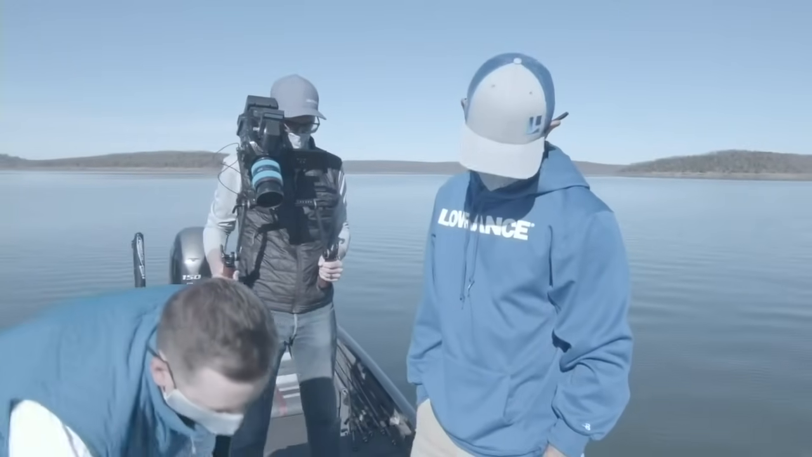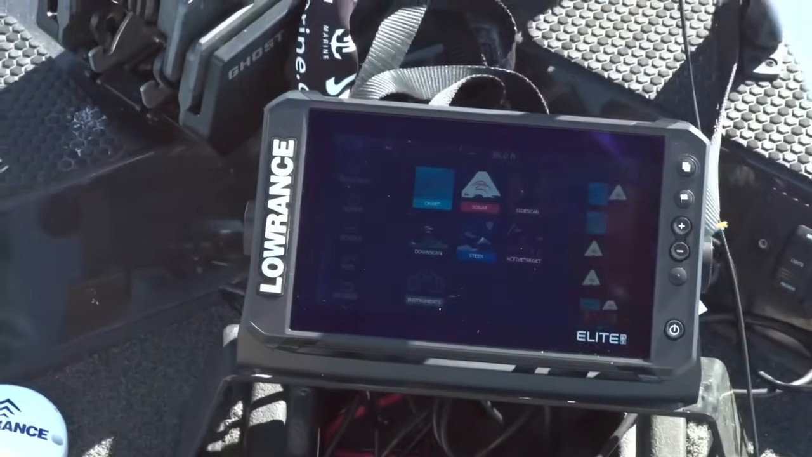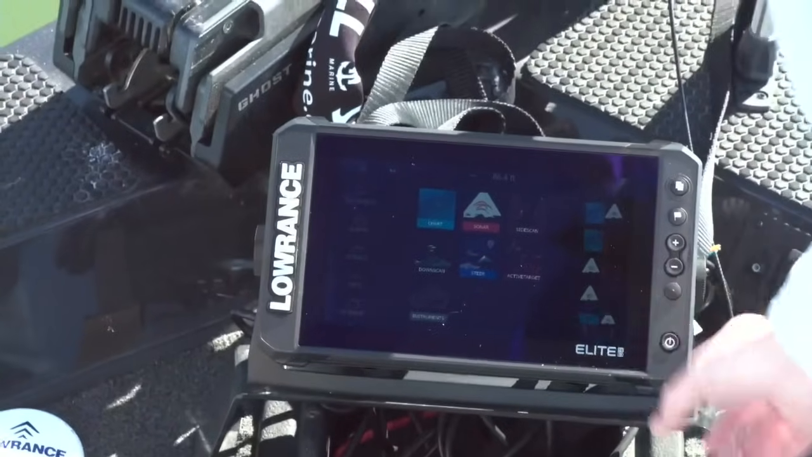One of the things that I've seen a few people ask is about running split screens and stuff, right? We talked about a full screen chart. We talked about a full screen sonar. What are some of the split screens that you like running?